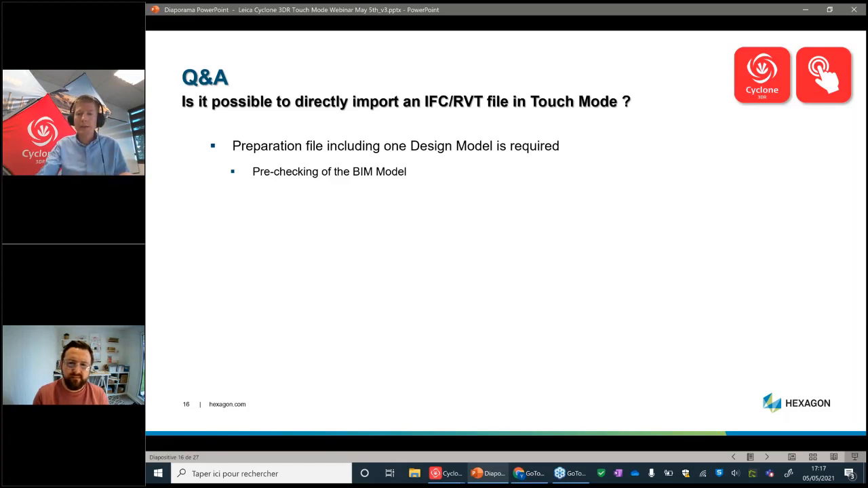Thanks to the upgraded support of BIM models in 3DR, and you can watch some recent videos on our YouTube channel showing how we now manage BIM models, the preparation file is definitely a good way to check and be sure that when you go in the field, you have the area of interest for your inspection and a model that is appropriate for an inspection.